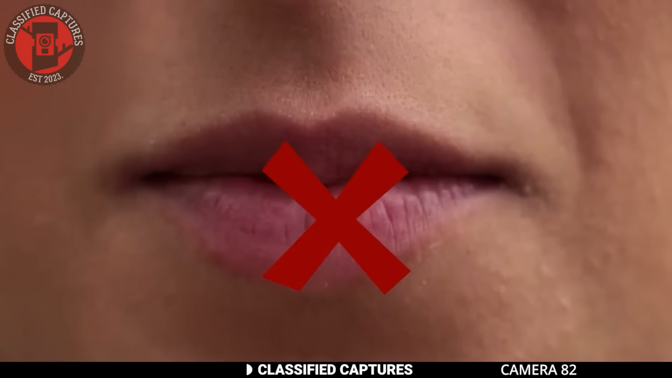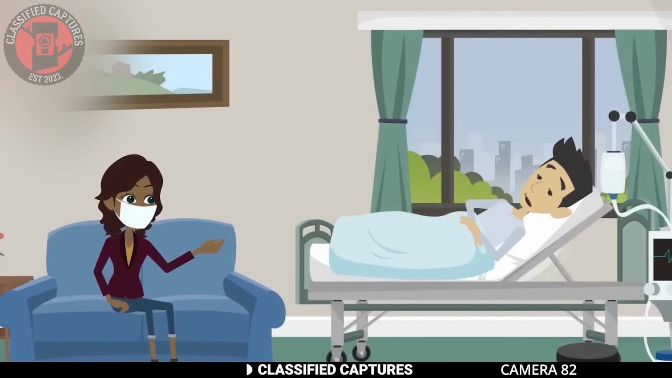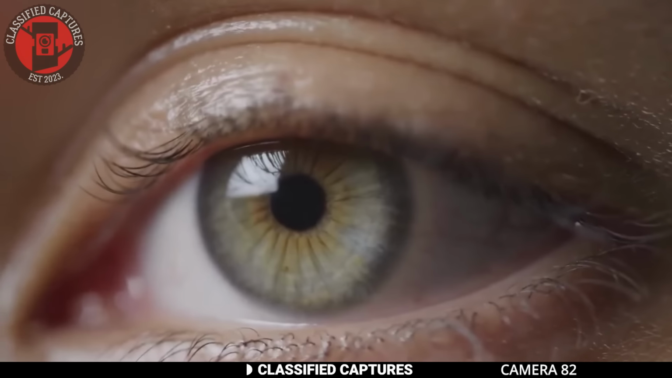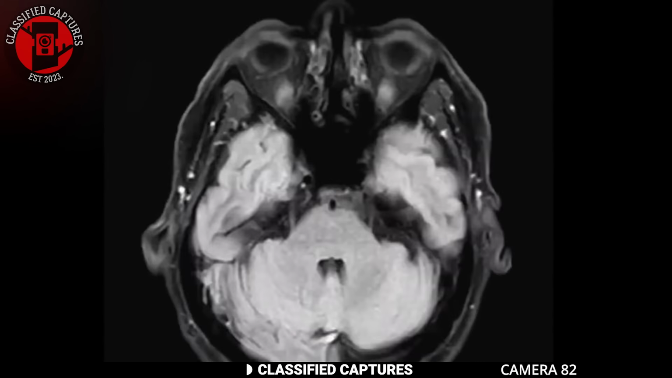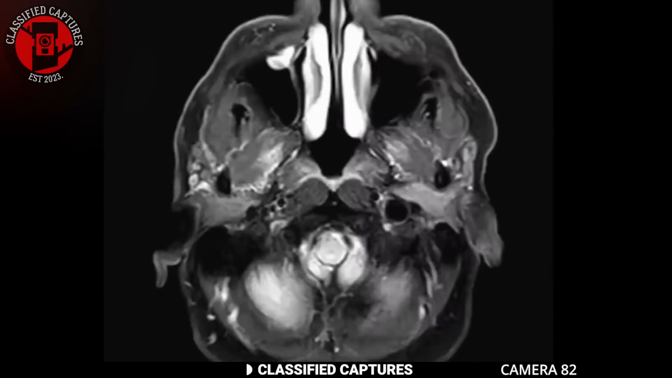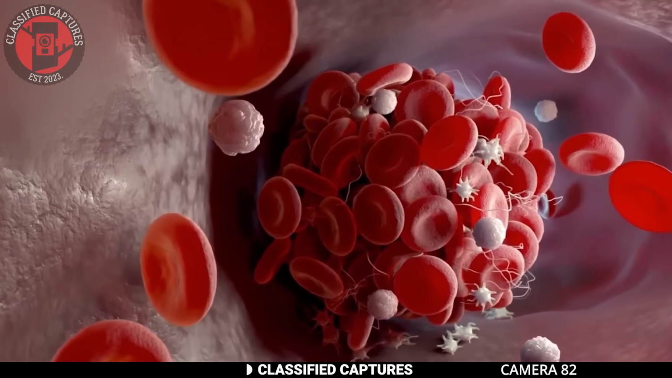People with locked-in syndrome can hear everything around them, understand conversations, and even think normally, but they can't move, speak, or react except for small eye movements or blinking in some cases. This condition is usually caused by a stroke, brainstem injury, or certain neurological diseases that damage the part of the brain responsible for movement while leaving cognitive function intact.